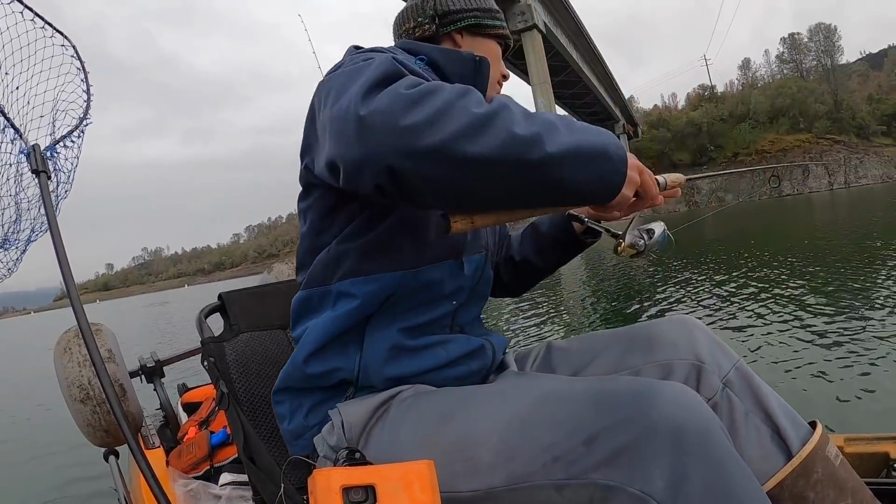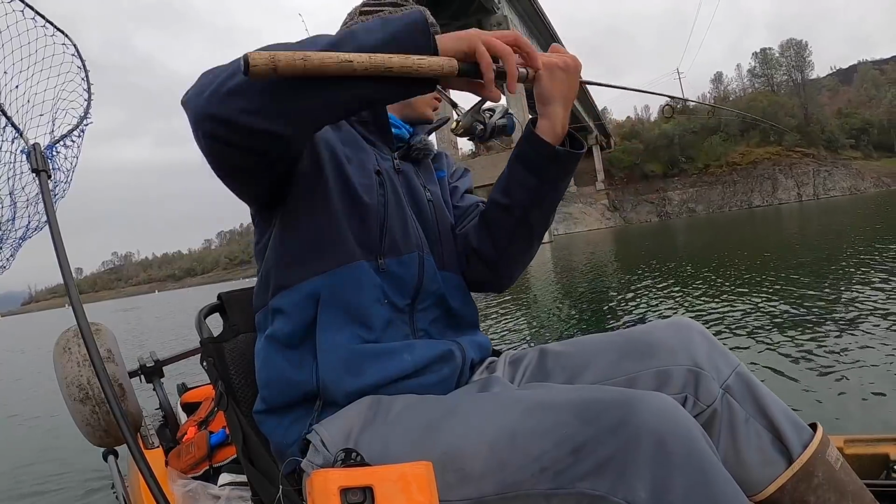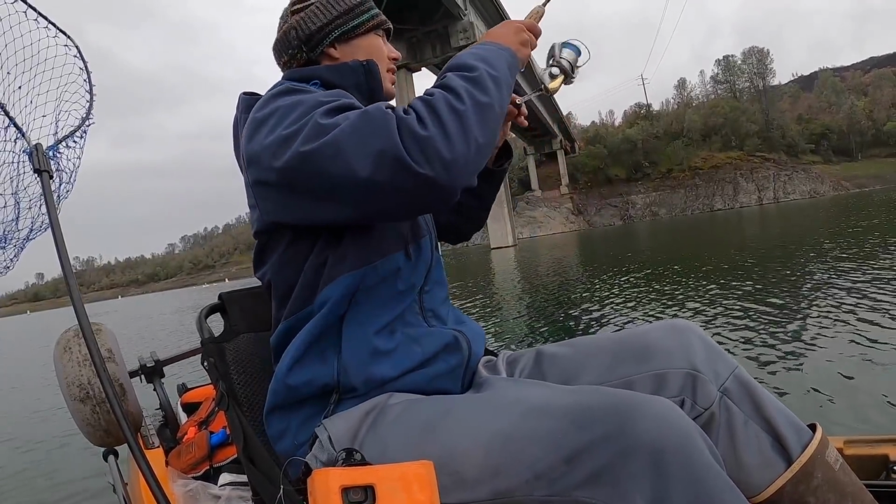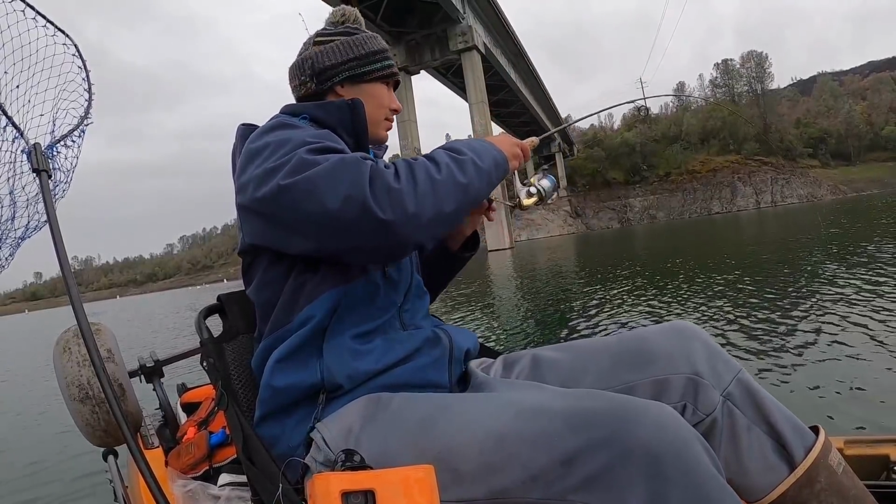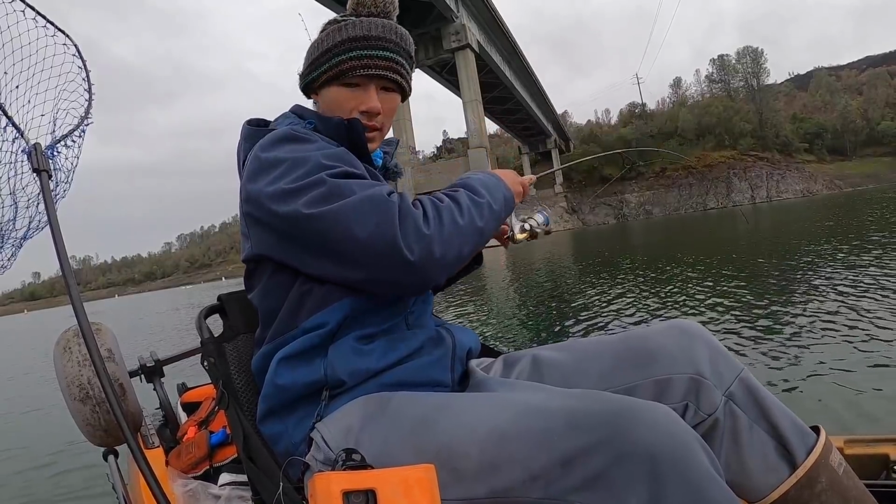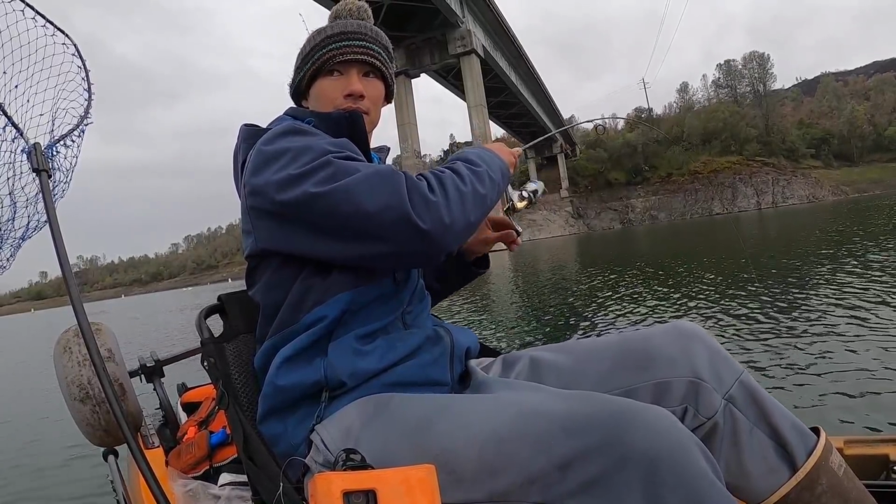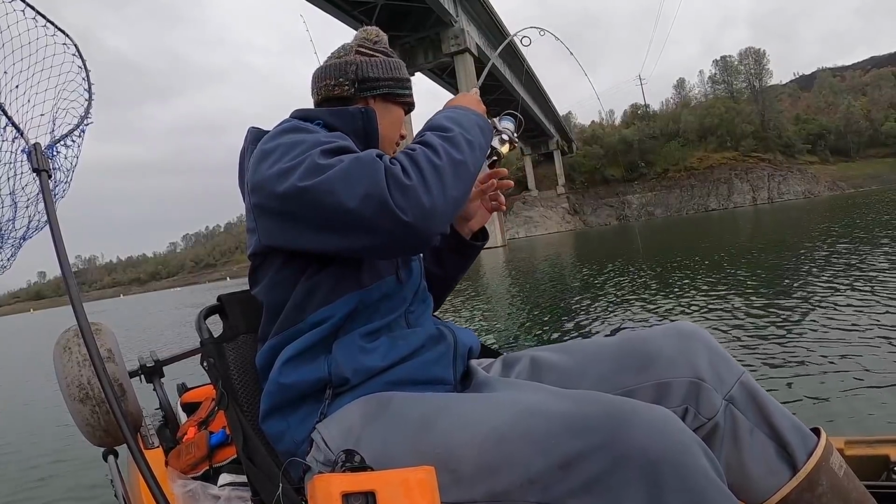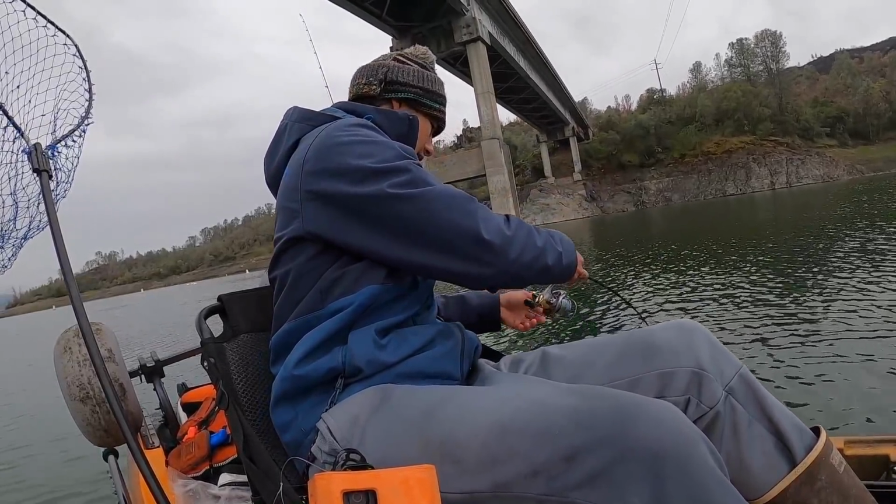Oh, there's a bite. Shoot, my line's tangled. Got him. Got him. There he is. It's a salmon. Oh, he's going to take off. There he goes.